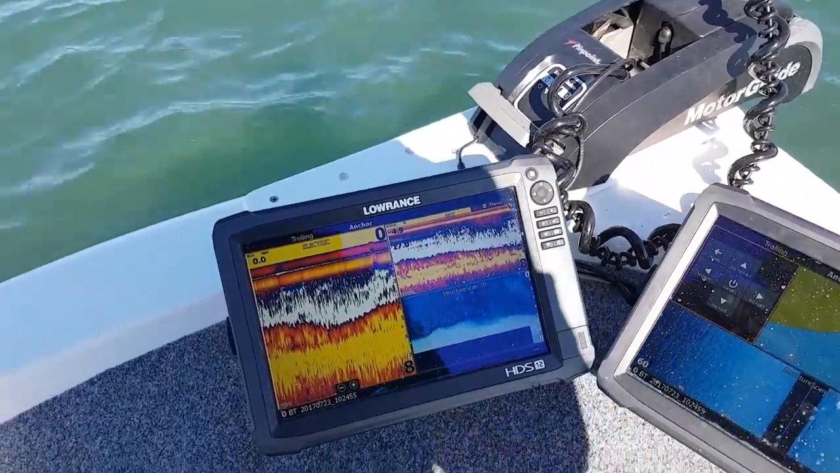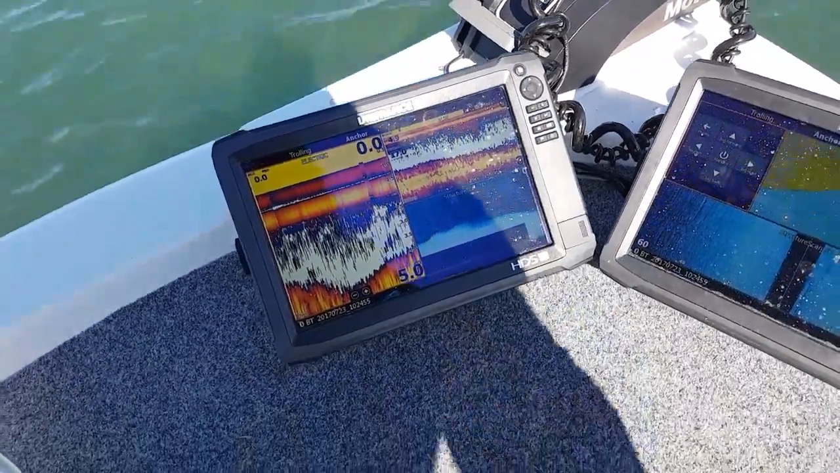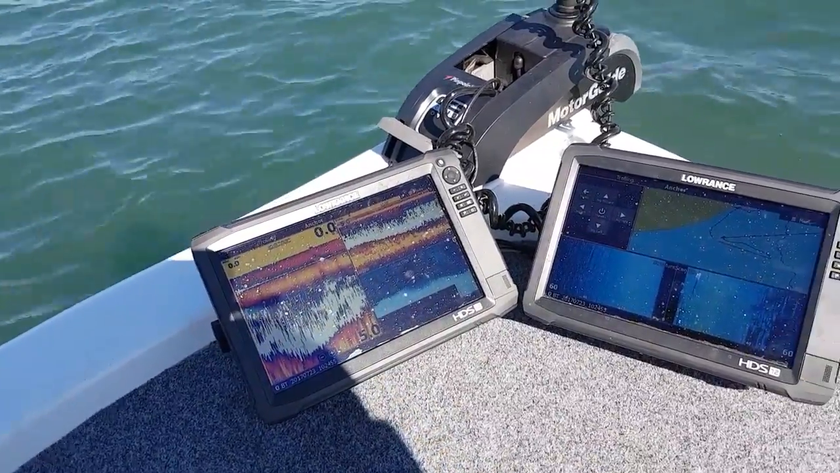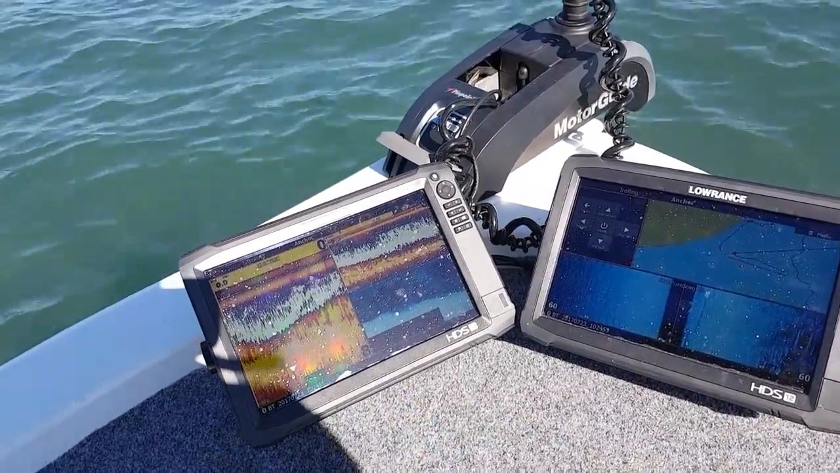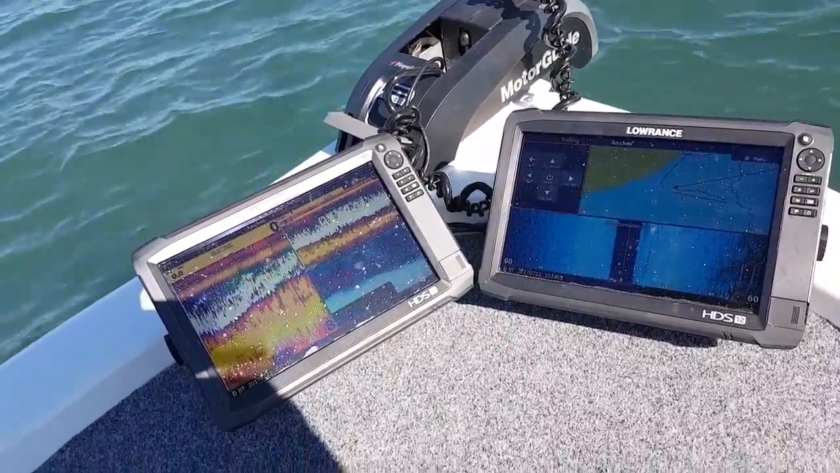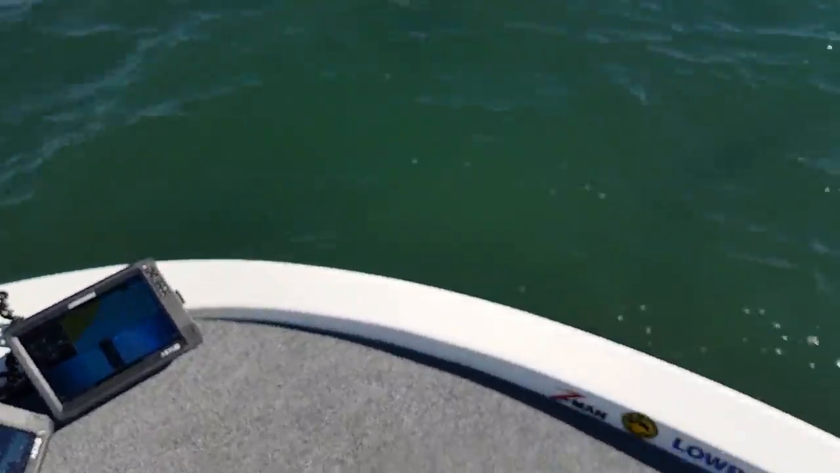The reason I like to run both sonar from front and back of boat, obviously when you're fishing ledges and things like that, it helps you position the boat at the right depths. Also lets you know if there's fish or snags or rock bars starting when you're drifting. If it's coming up at the back of the boat or the front of the boat, you know where everything is. So that's a bit of a brief overview on the units I'm running.